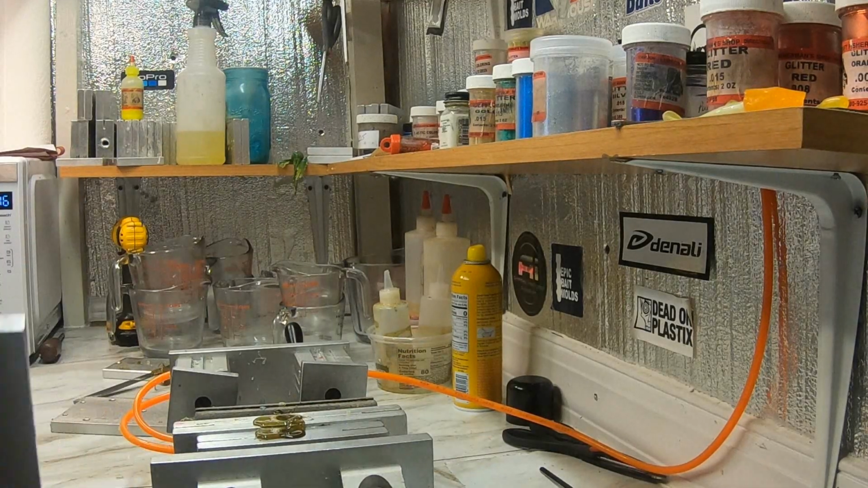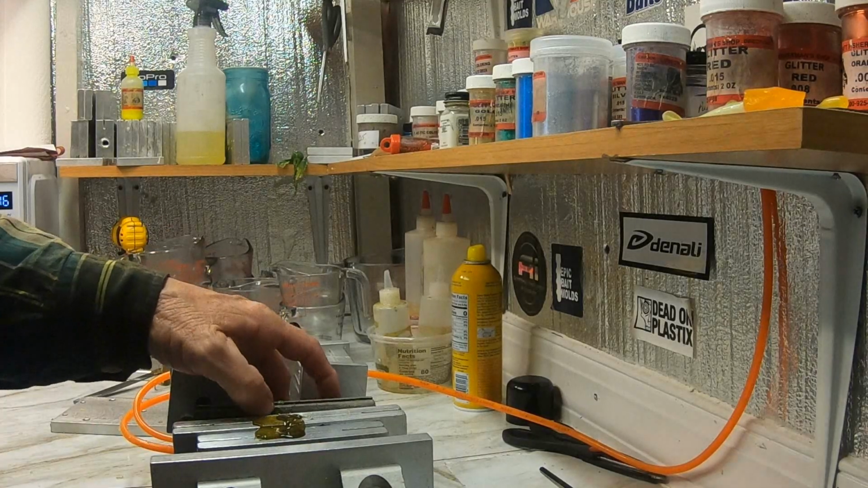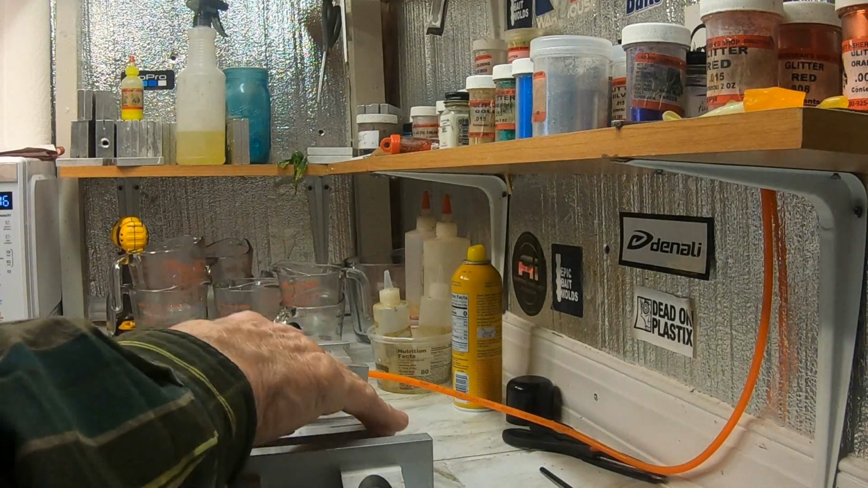Let's get this one out of the way. And this mold back here behind me, on top of the other microwave.